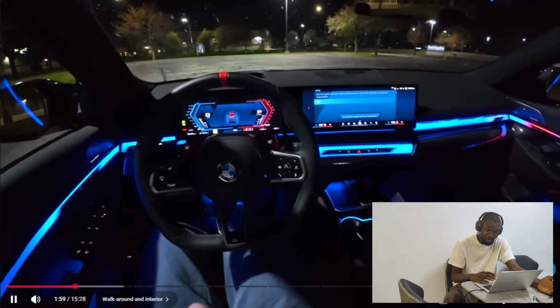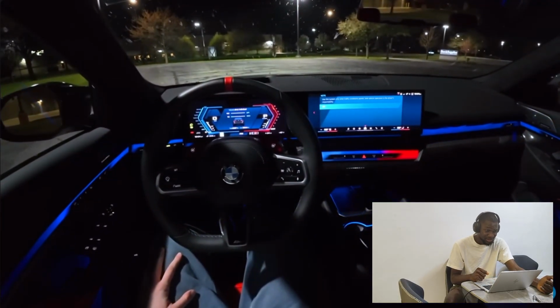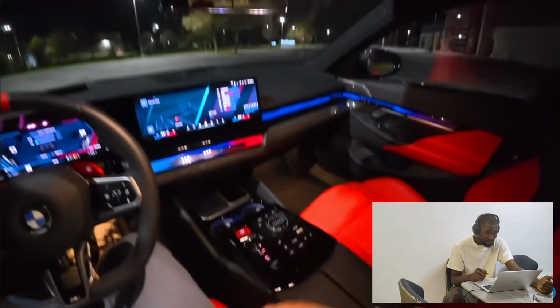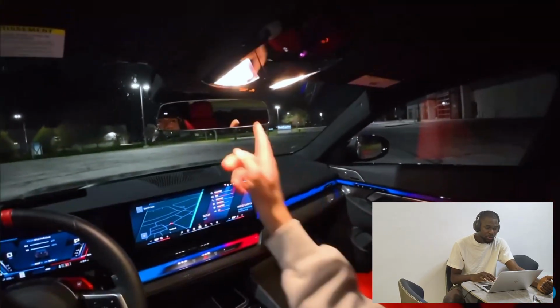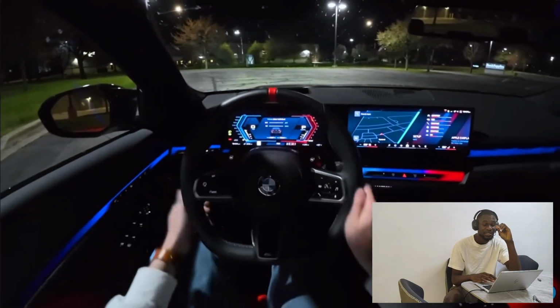So seeing this, I'm like, oof, man, I didn't know it's this good. This is crazy. Yo, the POV of this car is insane. The POV of this car is wow.